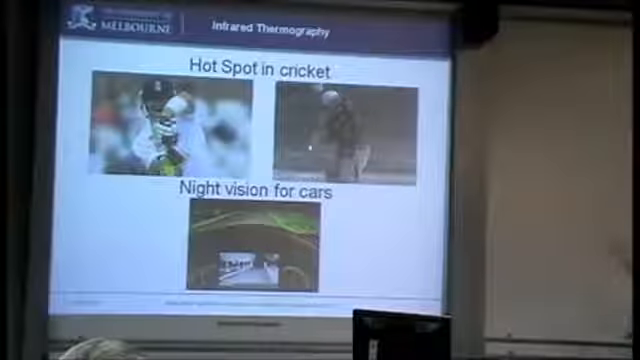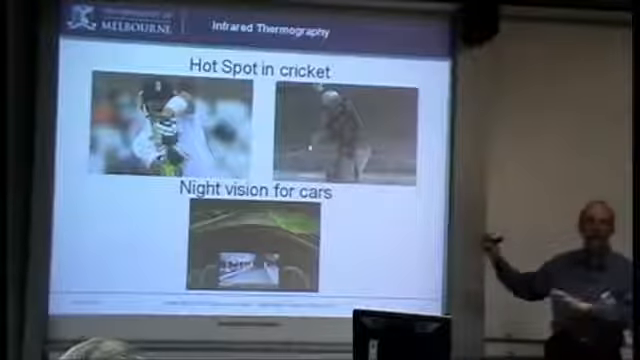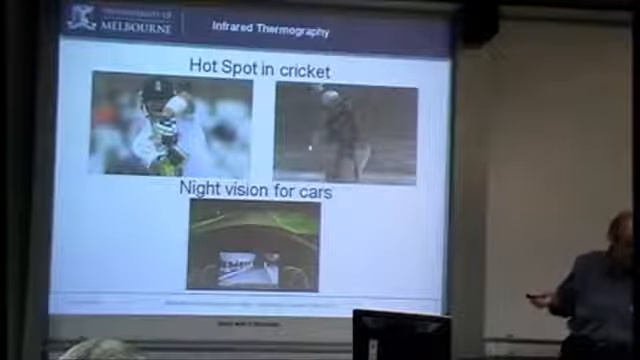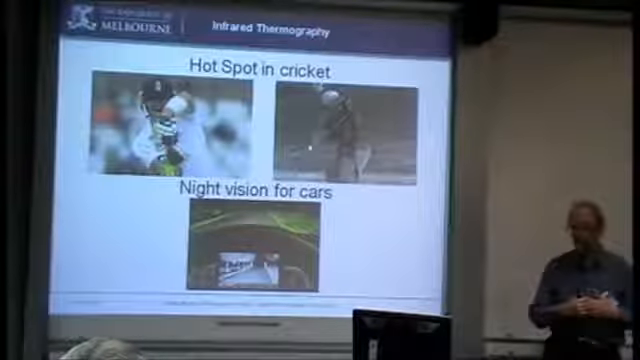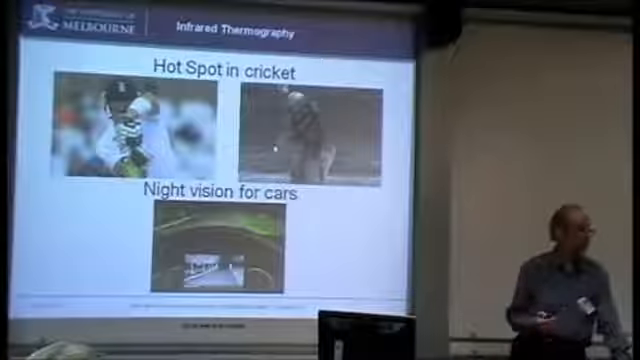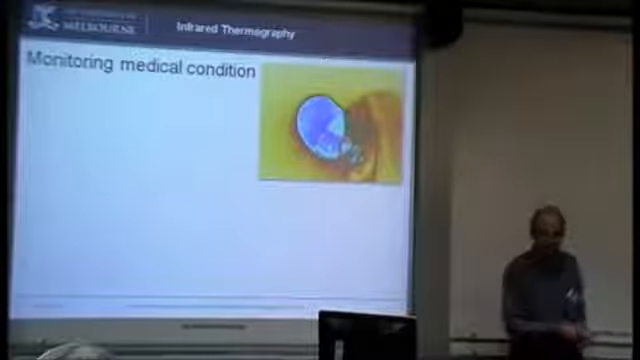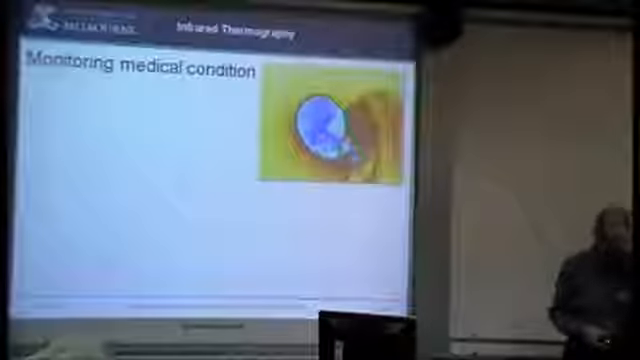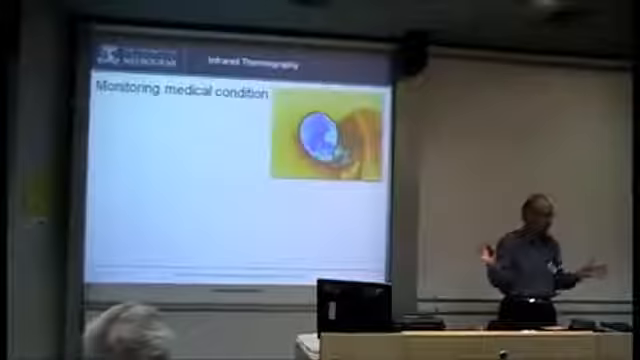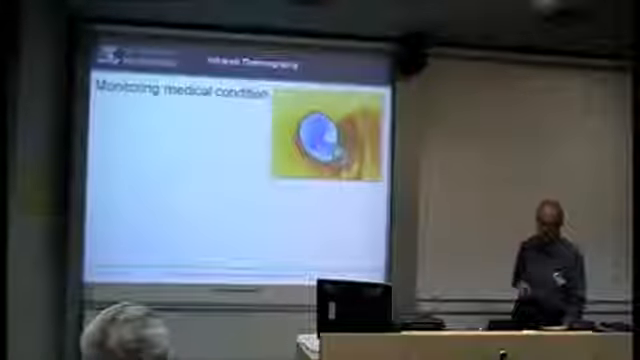So I'm just trying to point out that it's beyond what we're looking at with these cameras, but they're special applications, and that's where it's going. Essentially the companies are looking to develop more markets, more consumer type goods. Now, as mentioned before, I'll briefly touch on these other applications, just to give you a feel for what it can do, because we really want to concentrate on this building side of things. So one of them is monitoring of medical conditions,